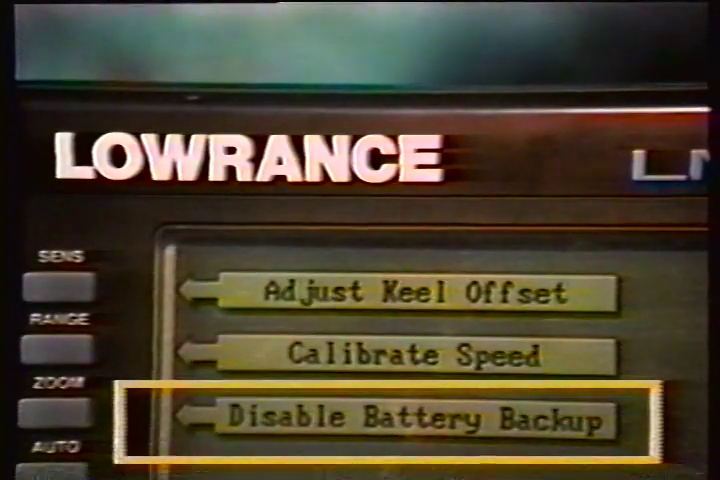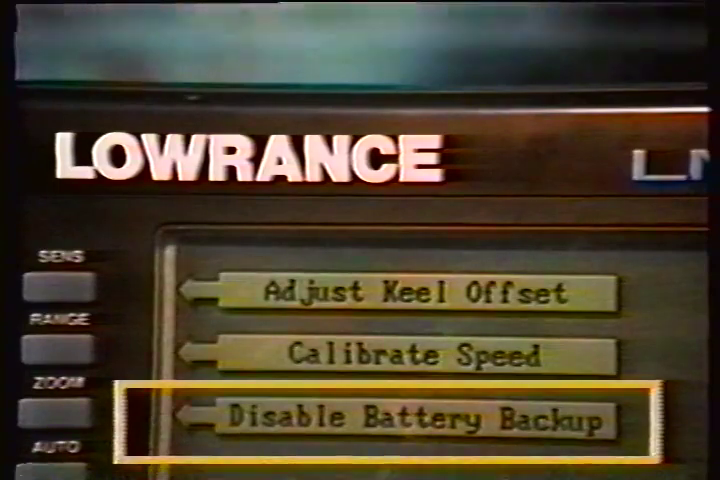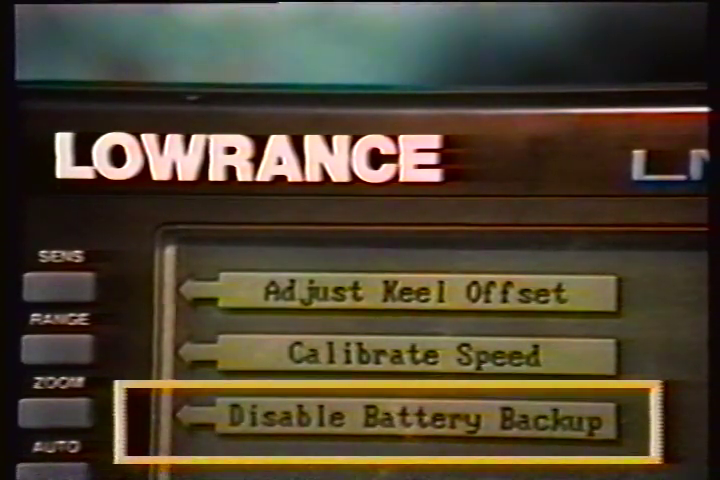The LMS 350A gives you the ability to turn this battery backup on or off. Turning it off causes the LMS 350A to forget all system settings each time you turn the unit off. This, in effect, presets the unit each time it's turned off.